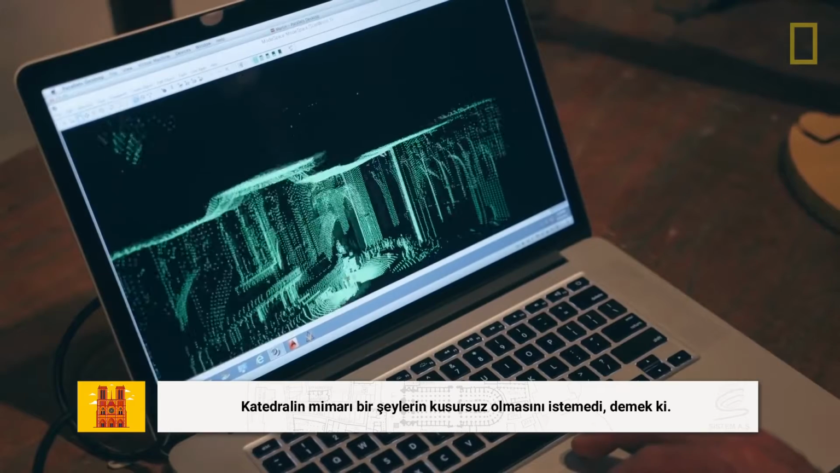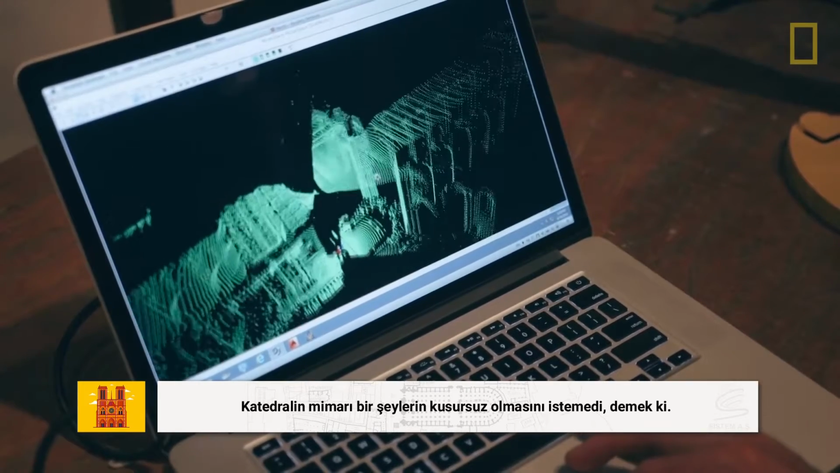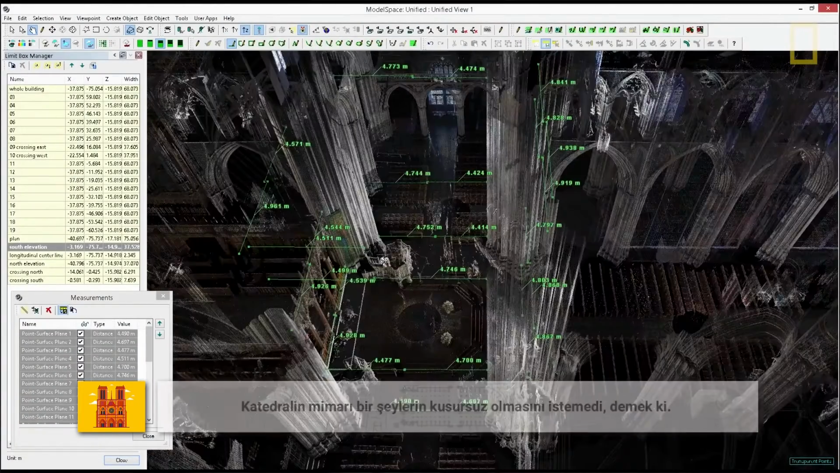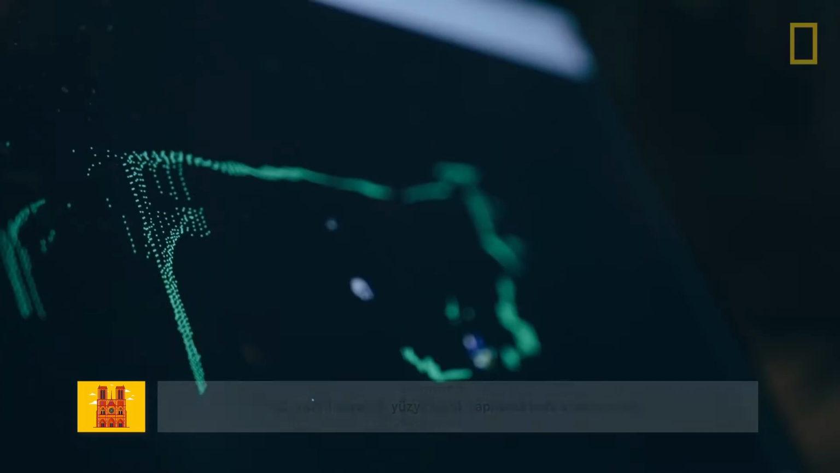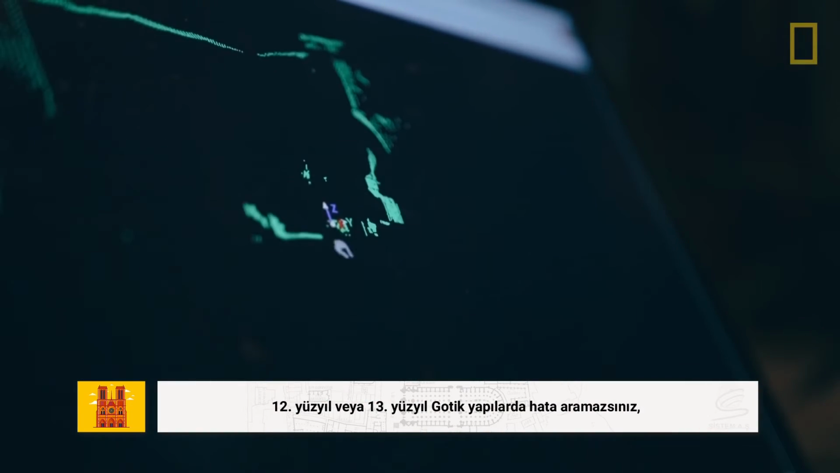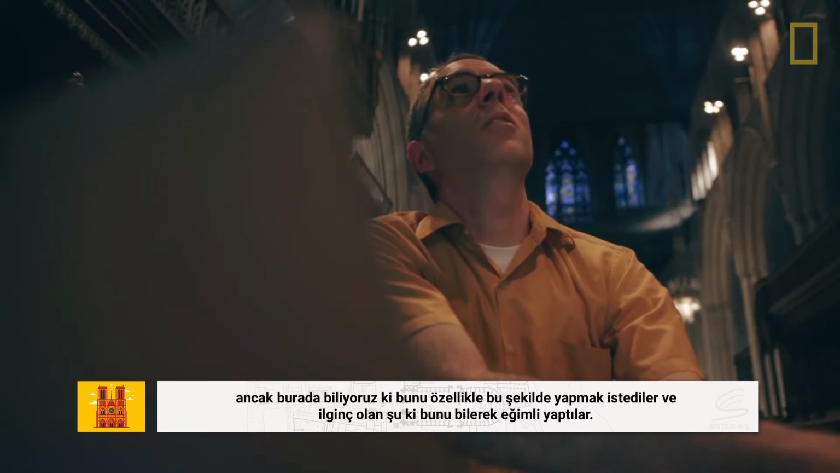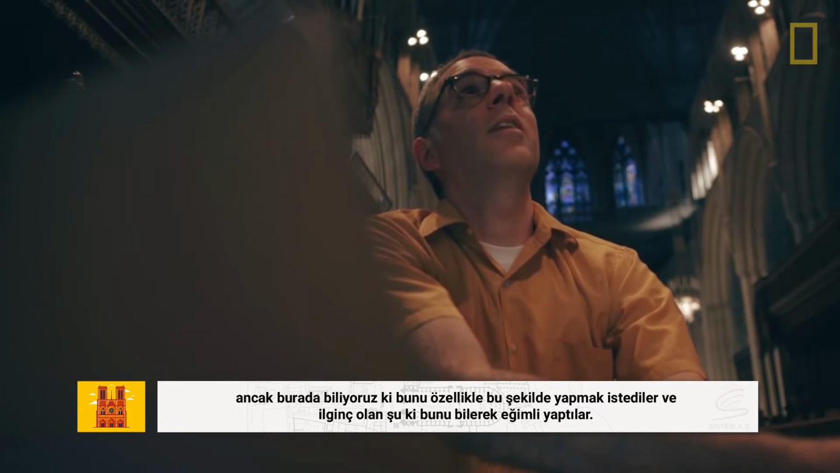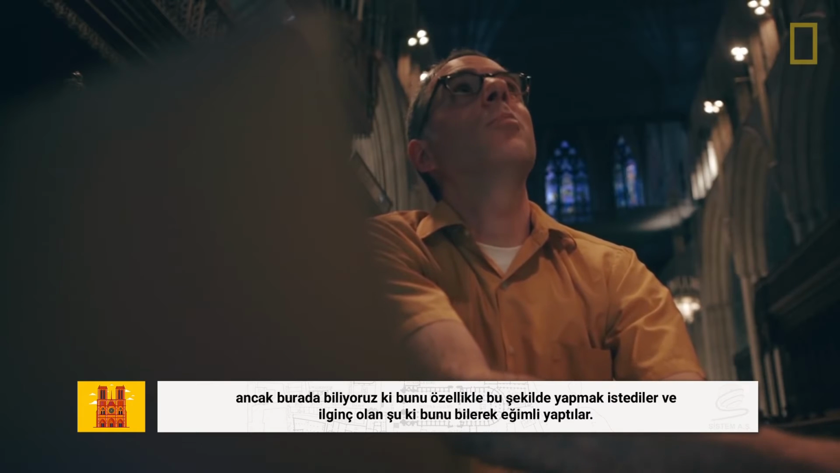Frohman, the architect of the cathedral, sensed that he didn't want something perfect because there was an element of kind of beauty in that. Gothic building, 12th century or 13th century building, you wouldn't look twice at that because that's just the way they built. But here we know that they were trying to do it that way, and they could do it otherwise. And that's what's interesting about it, that they're deliberately trying to build crooked.